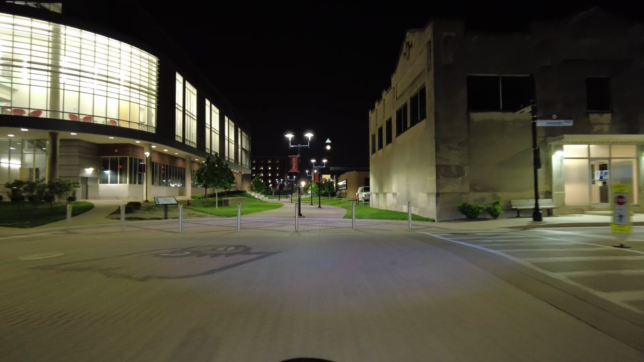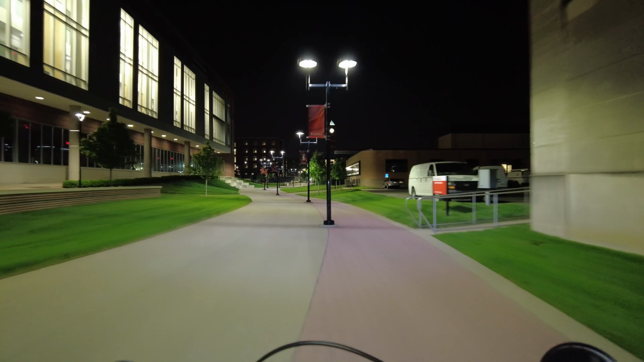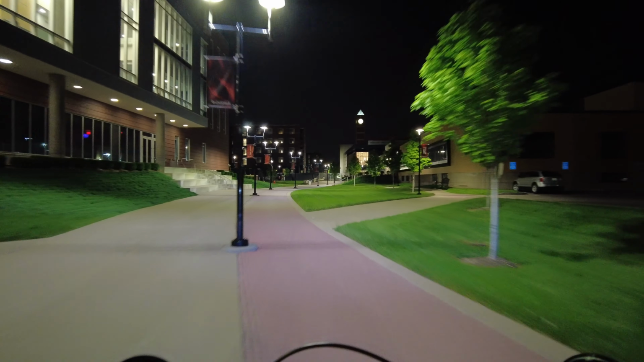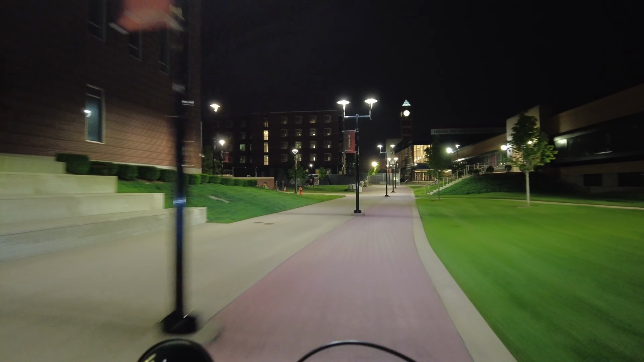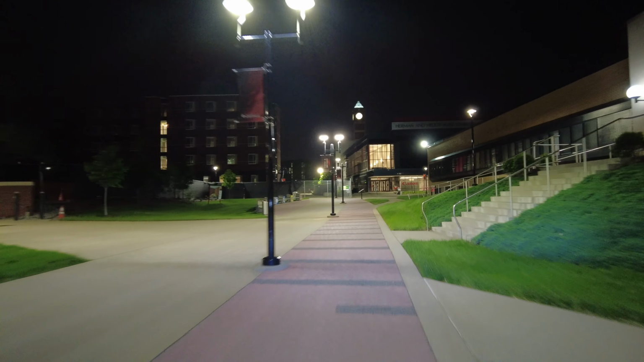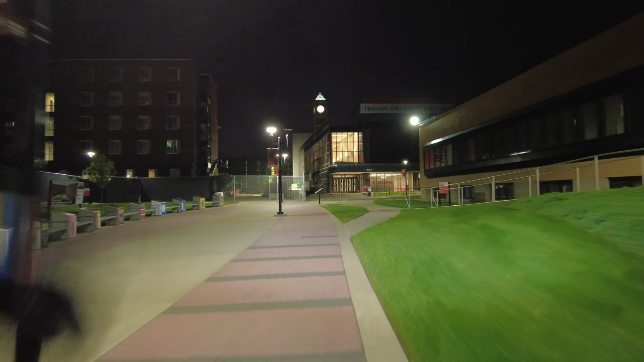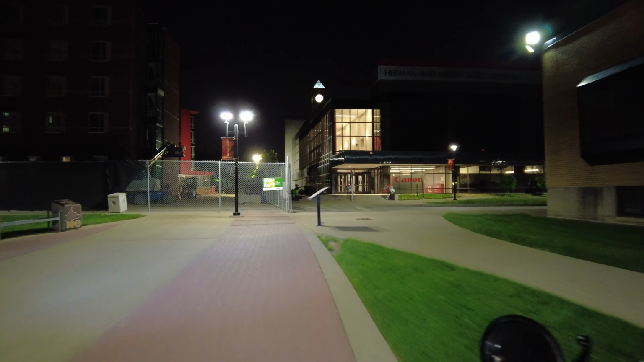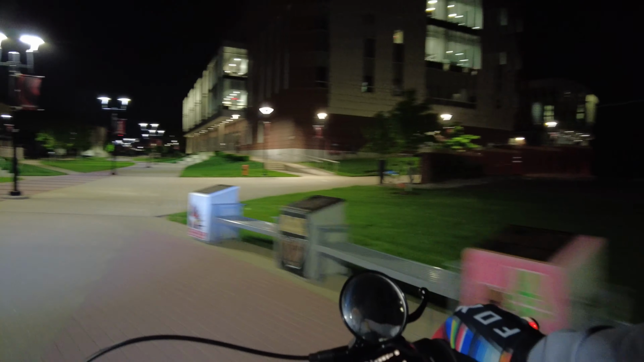I guess I'll go through this way. Like I said, I'm going through at nighttime, so there's pretty much nobody here. Figured that would be less disruptive than going through during the day. You can see the famous clock tower off in the distance. I guess I'll turn around here. I'm not sure where all these buildings are. There's way more stuff here than there used to be.